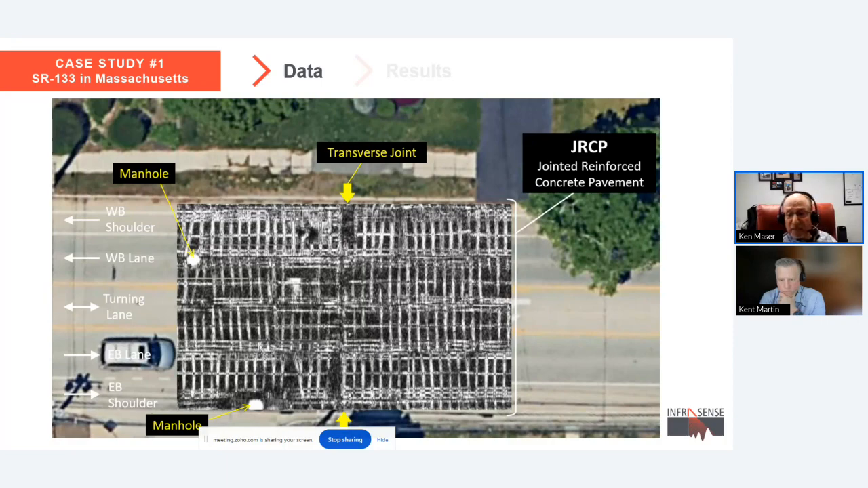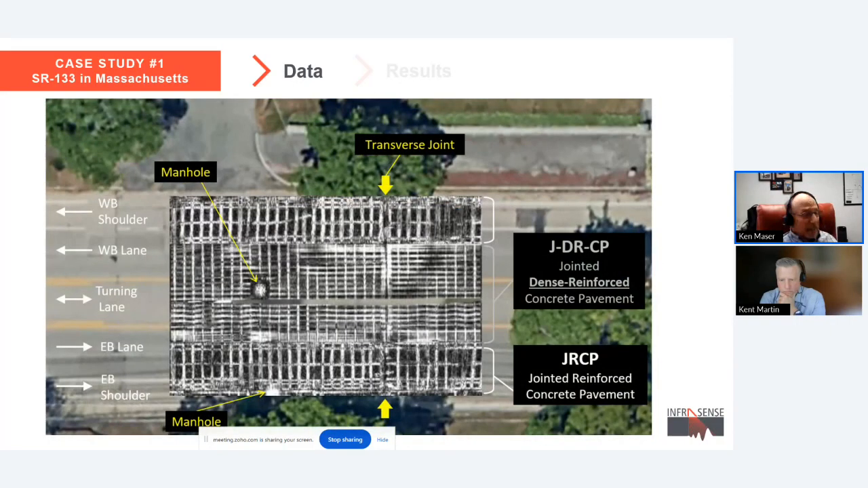We look at the next image. Further down the road, very different construction. What appears, and we're doing a little bit of archaeology here, is that the center, the driving lanes, most of them were rehabilitated and replaced with more densely reinforced concrete pavement.